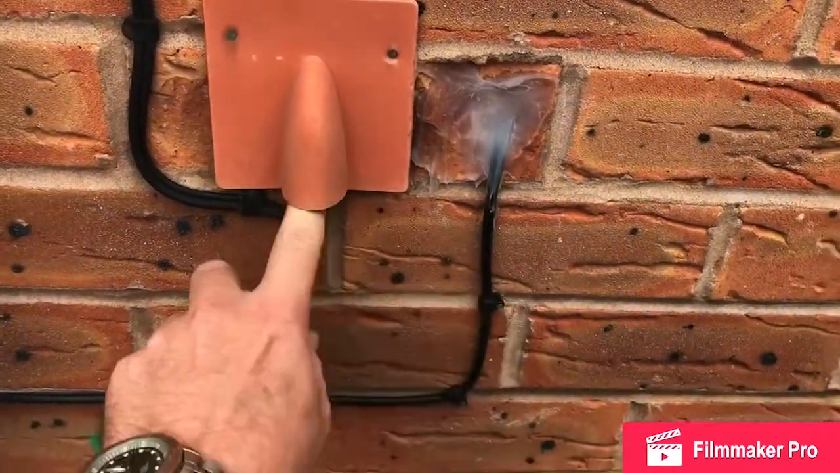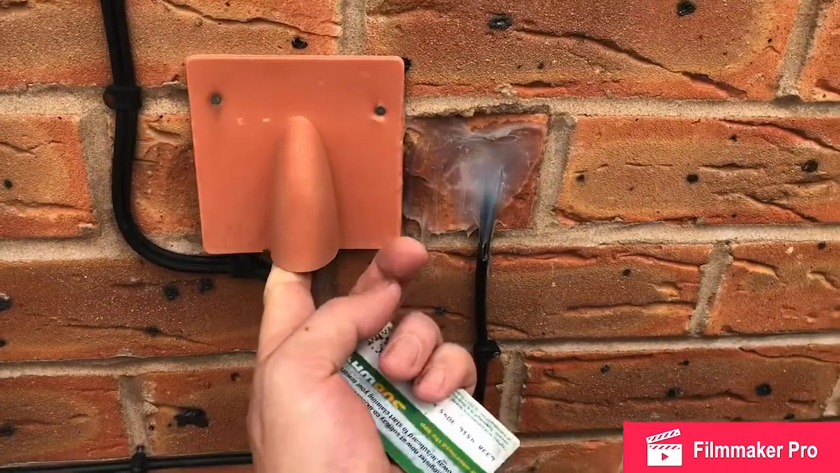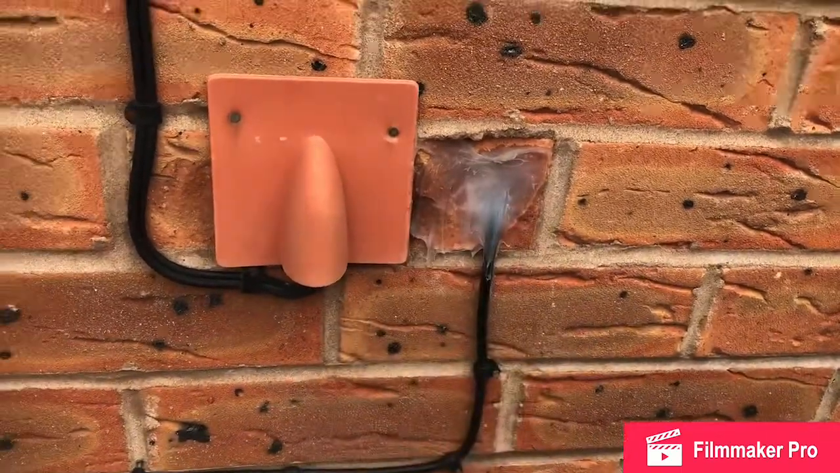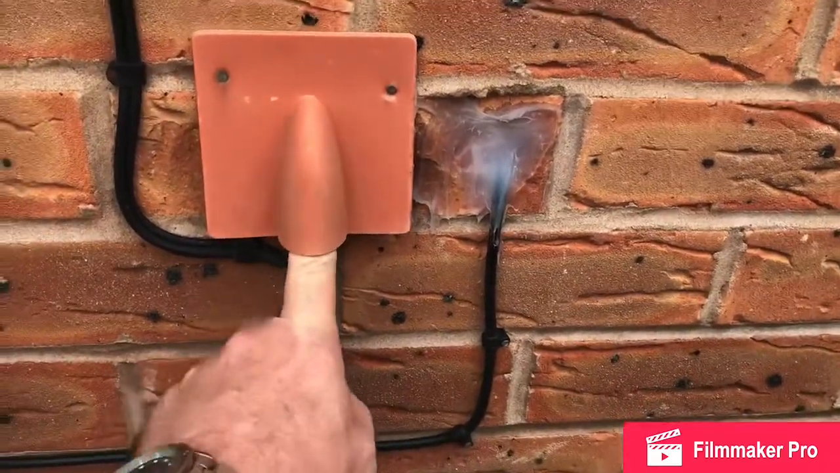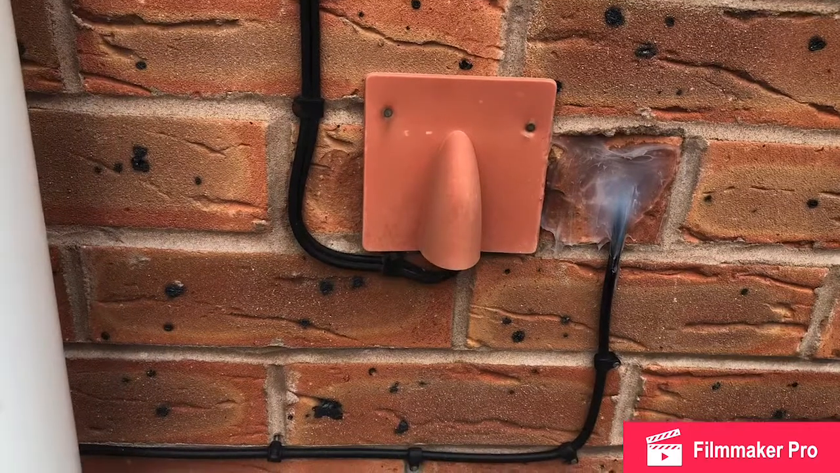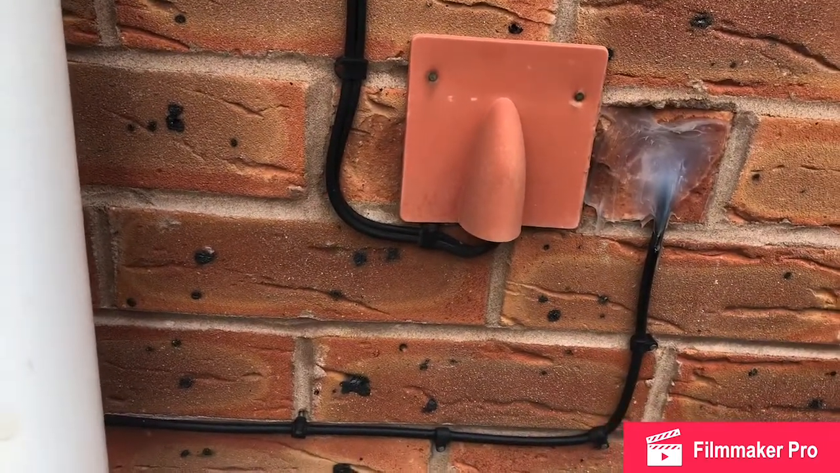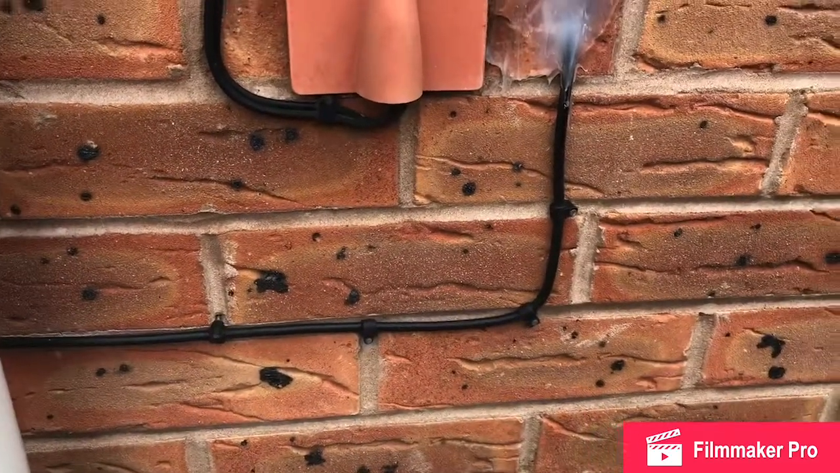This one takes a little bit of working out, so I've put my finger in it, feel round it. I've lost a cover off that, which I'm not too pleased about. Yeah, it's fine. And then you obviously need to inspect the pointing on each elevation and repair where necessary.